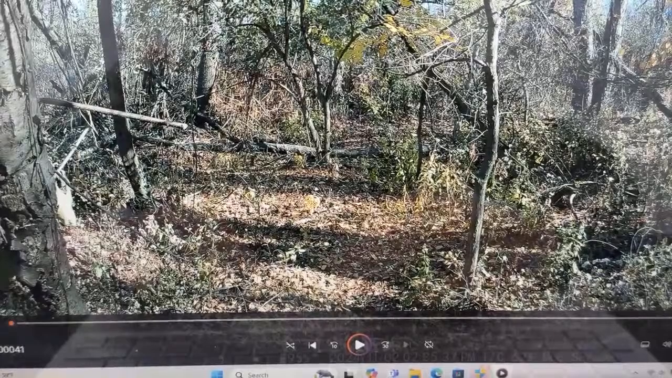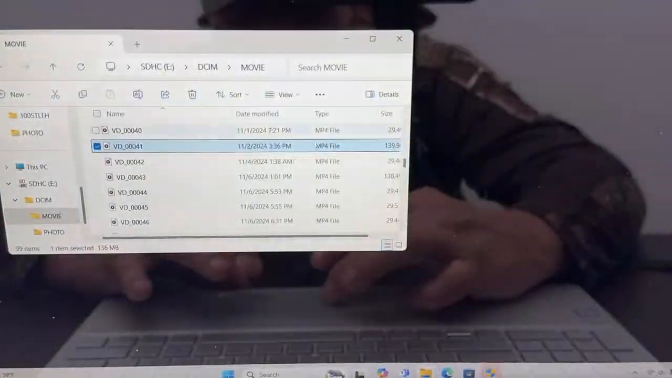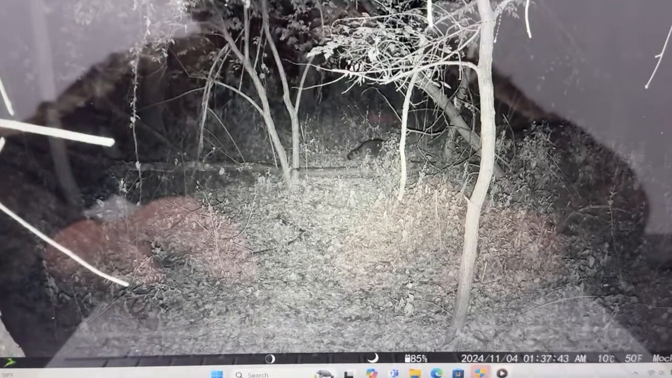Well, he was there and I didn't bump him real bad. He didn't snort or nothing. He just got up and he went off to the left. So I know they're bedding up there. There's the big fat raccoon going through there.